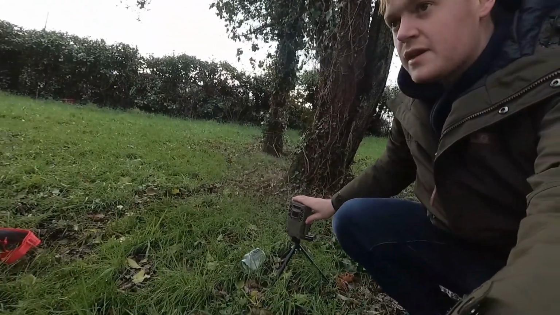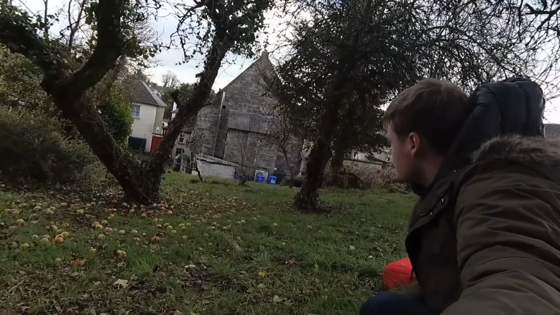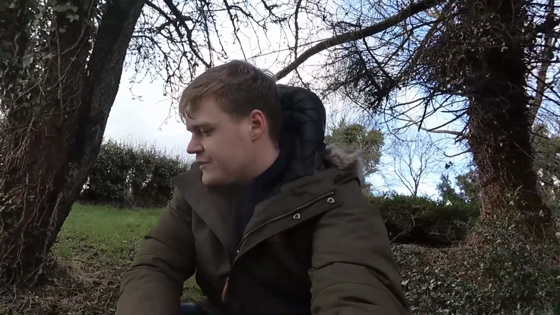Okay, that's one. I'm going to leave this guy here. This guy here as well, getting the ground view. So I've got two camera traps on the one area, which I've never done. I've got this guy looking at the ground shot, and then on the tree over there I have the other camera trap. So hopefully we can get whatever's coming in to reappear and get them on. Maybe seeing the two footages of the same thing would be pretty cool. So I'm going to get home.